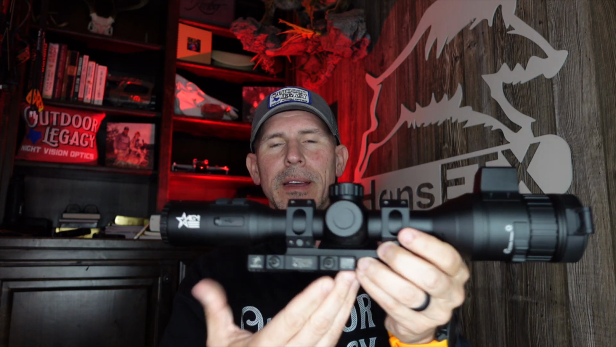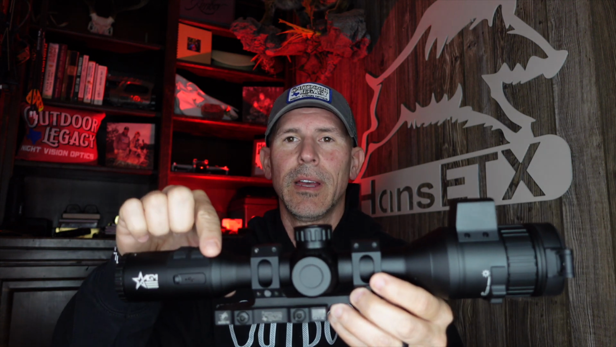The reason why I like tube style scopes is because I like to use AR style rifles and bolt action rifles. You can't see them, they're off camera, but I've got a line of rifles right here on the sides of me. And it's ARs and bolt actions, and I swap back and forth quite a bit. A tube style scope will allow you to mount it on any style of rifle, and you'll be able to get good and comfortable eye relief because you have flexibility in mounting this back on your rifle rail, and also you have flexibility of moving this back within the rings itself.